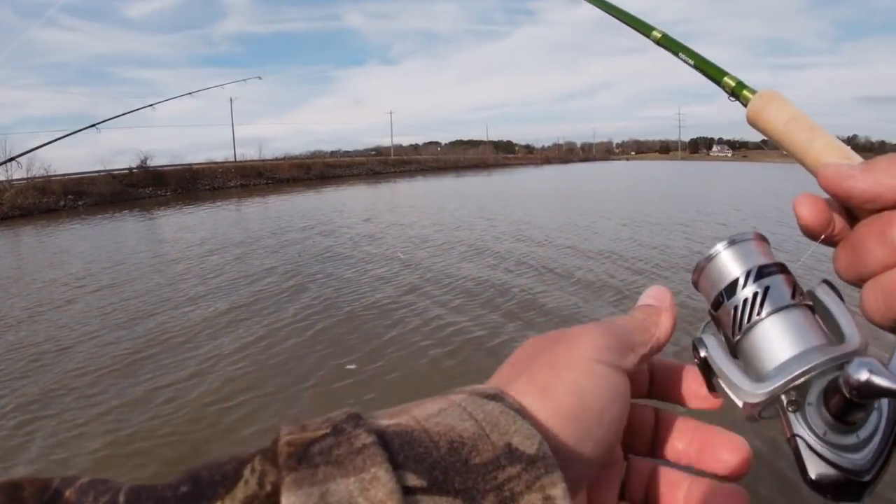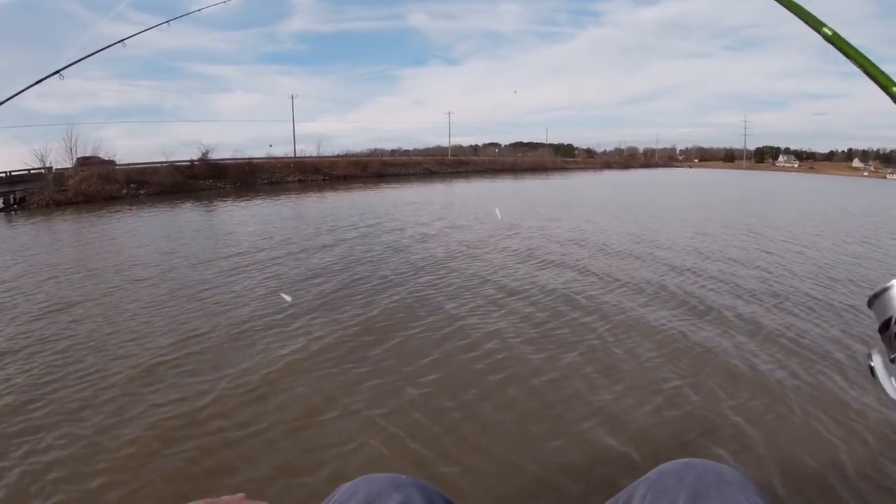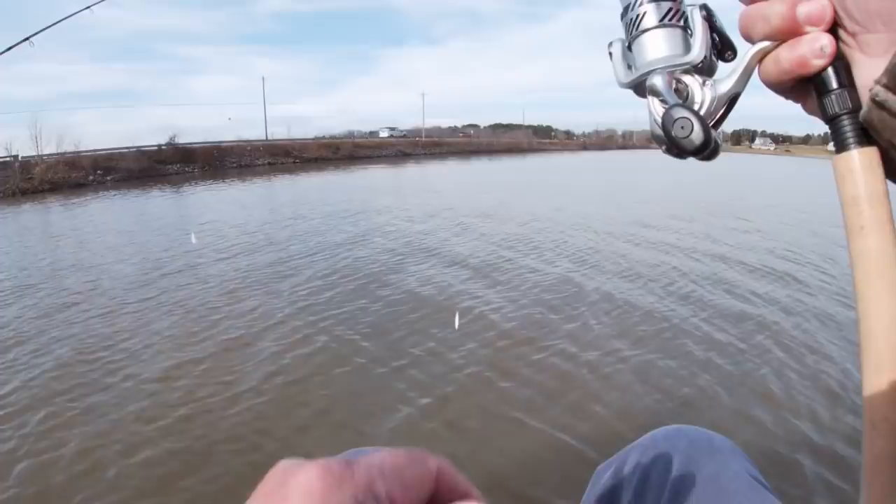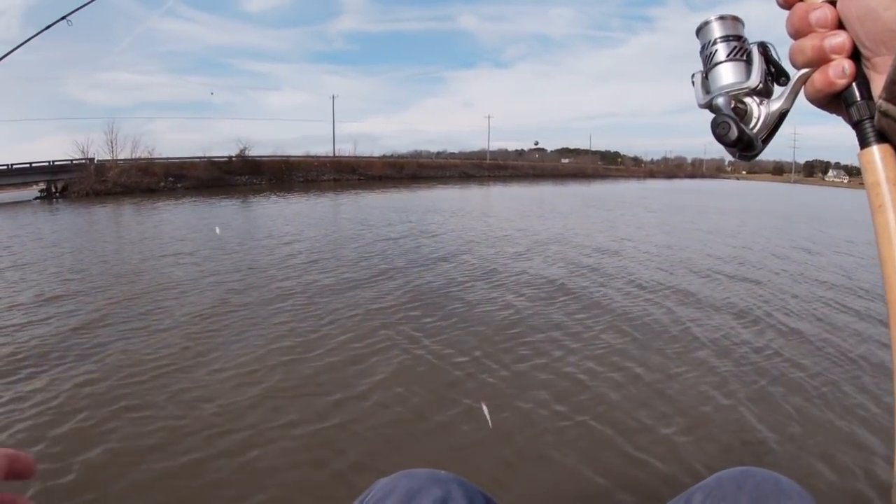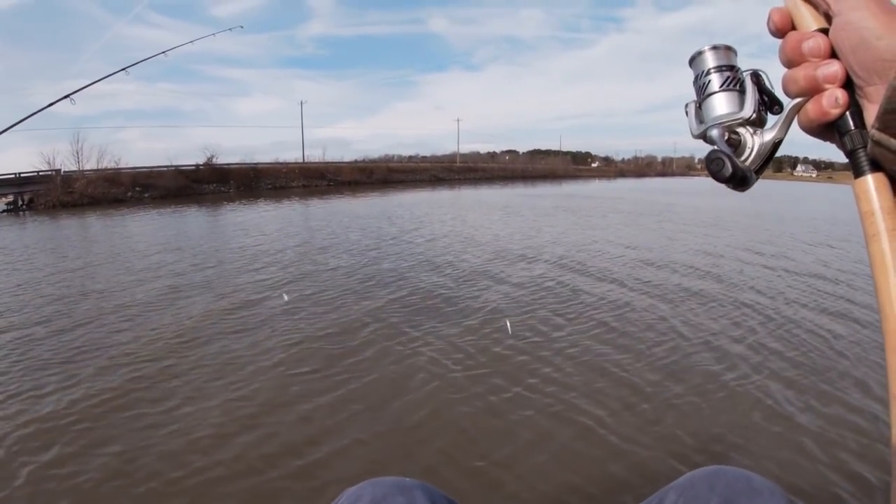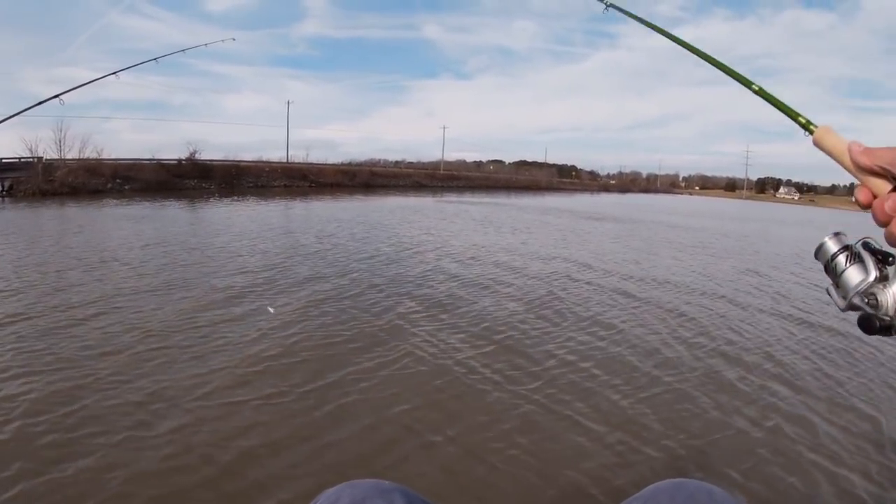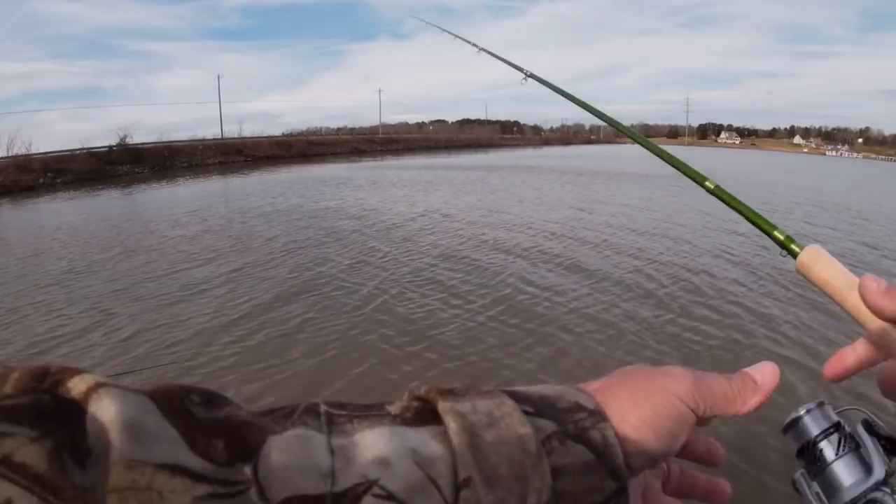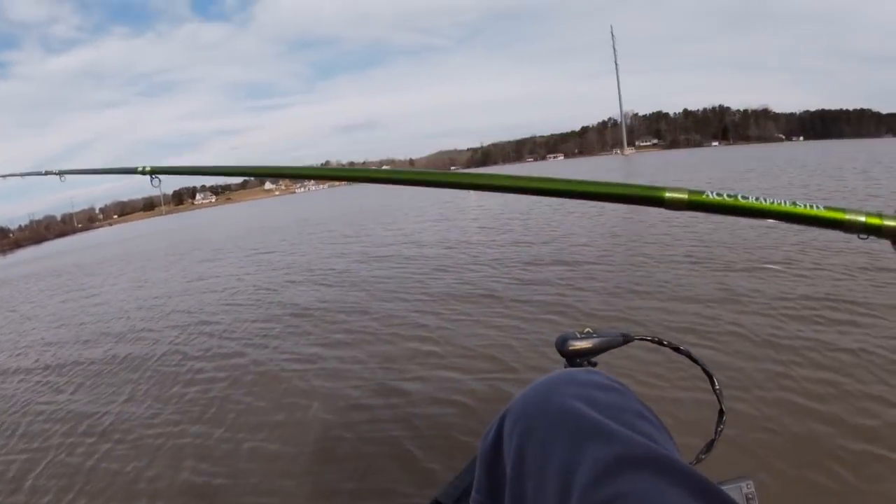So that rod is 7 feet long. If you let the lure down right here, like this, that's 7 foot deep. If you want to fish 10 feet deep, you'll drop the rod tip all the way to the water and lift up about 3 feet, and that's 10 foot deep. And I'll tell you how deep the fish are.